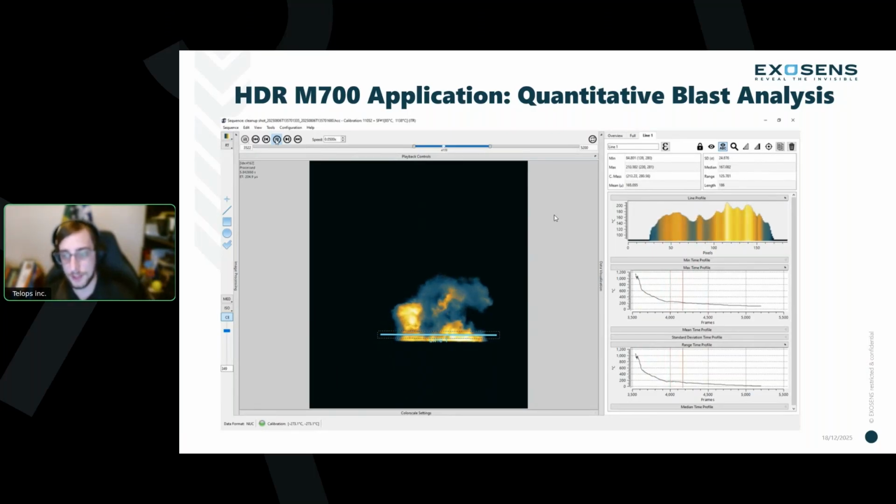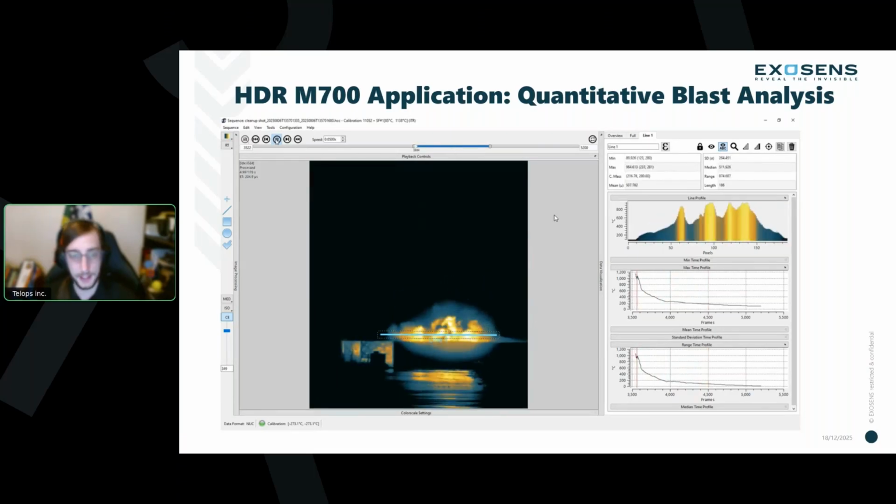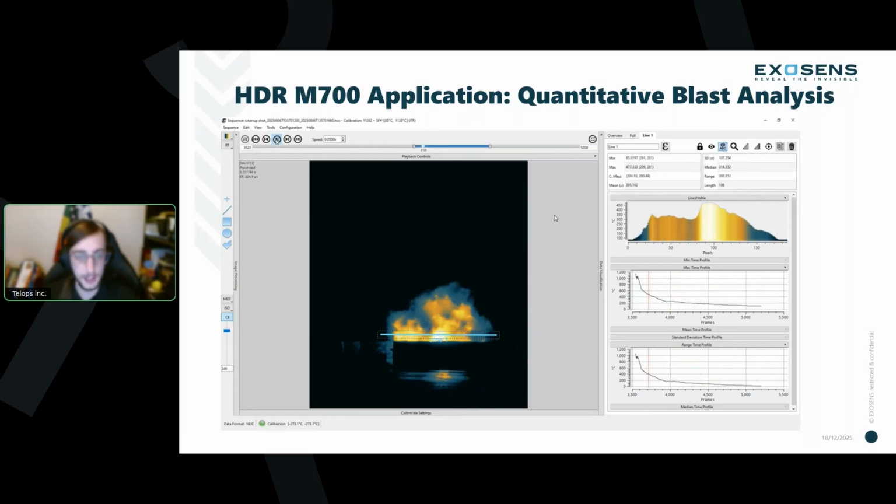A previous generation mid-wave or long-wave camera would not have a dream of seeing this level of temperature differentiation, especially at the beginning of the sequence. We'll watch it come around here one more time. But it is absolutely impressive, the results that this system has been able to capture. And these are just some of our first tests. So let's take a look at a breakdown here. We'll zoom in and we'll pause a little bit.